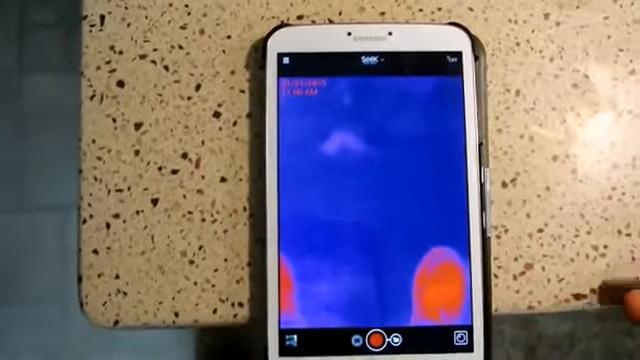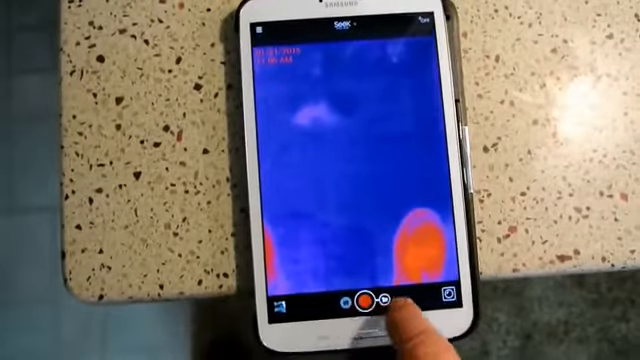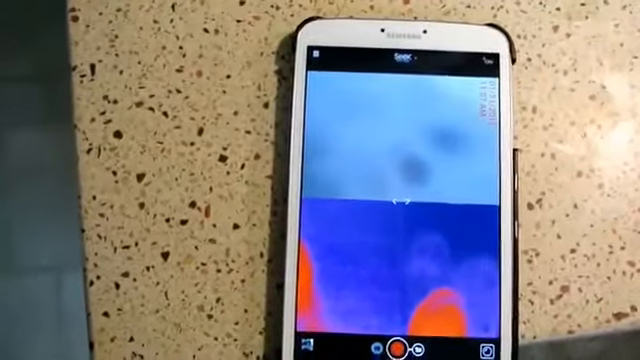Okay, we're back to regular camera mode on the Seek camera. As I said, you can record videos and JPEGs. One other neat feature, this is maybe a little bit hard for me to do, is a mode where you can select, up here with the orientation thing, to see both the camera in your device and the Seek camera's output at the same time. Now in looking at this, you'll notice that things aren't exactly matching up,